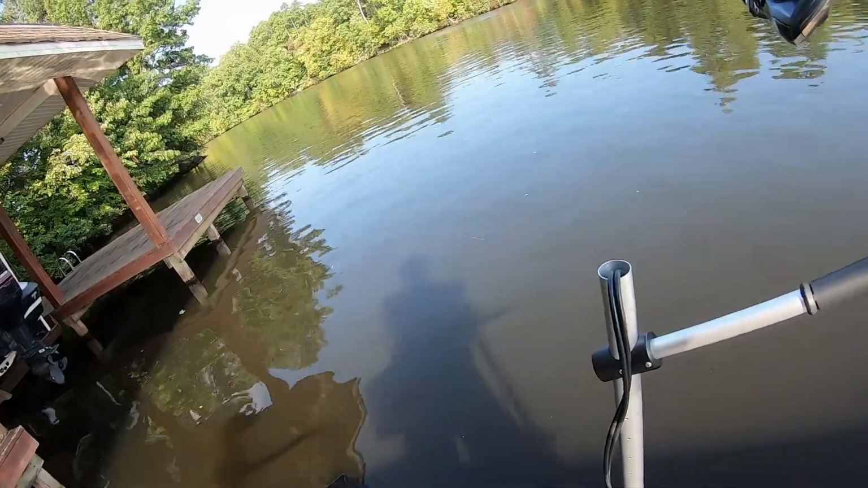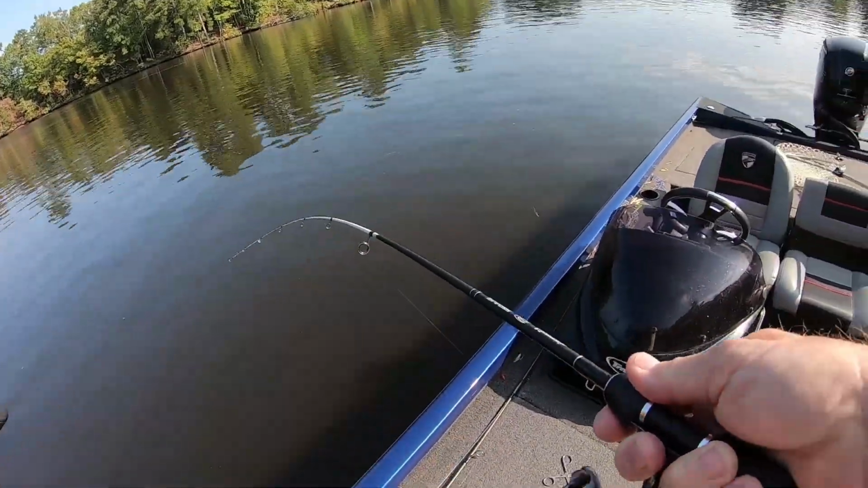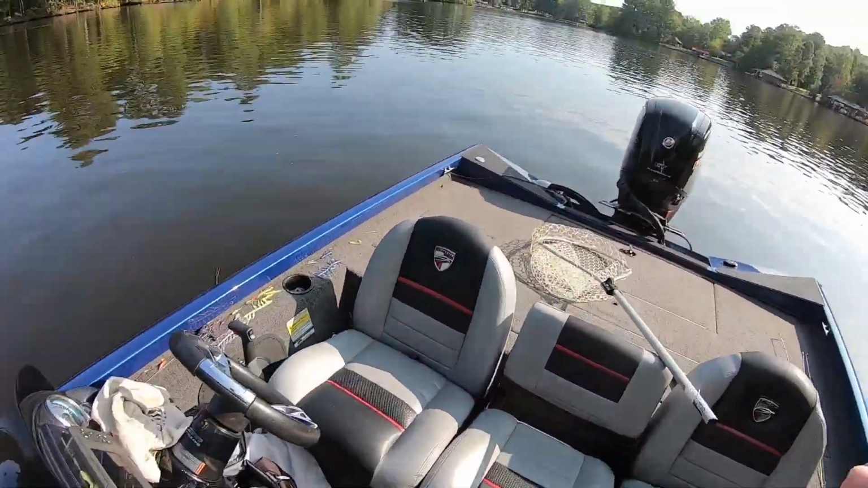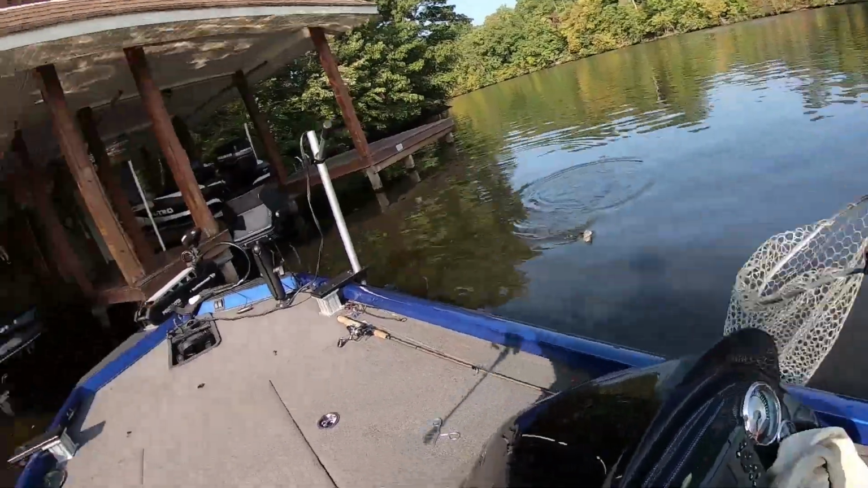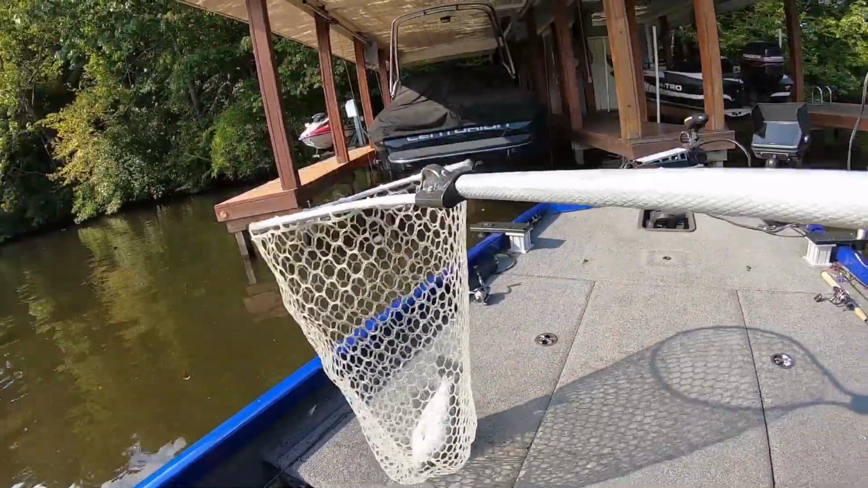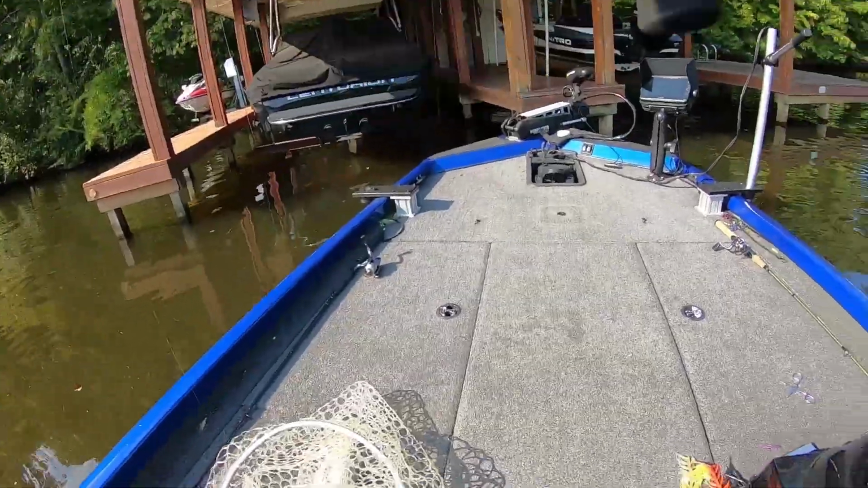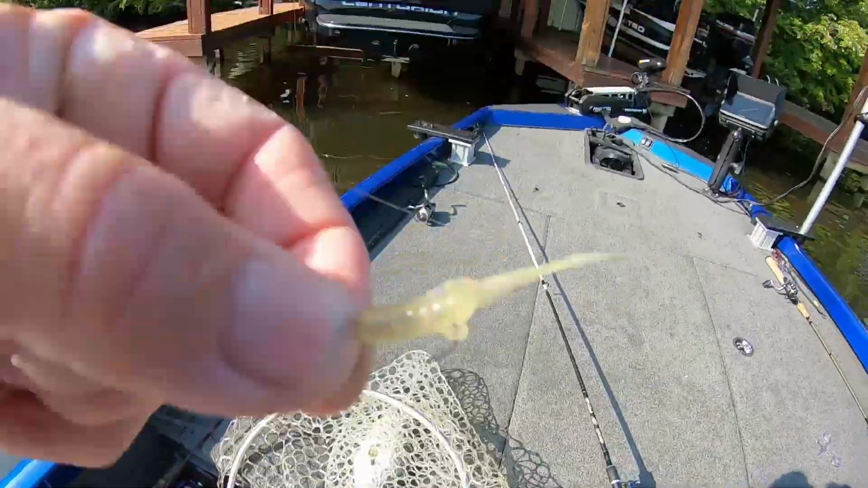Wow. This one thinks he's a monster. He's putting a fight on me. I don't know how big he is. He's fighting hard. Oh, he is a nice one. This is that orange, yellow orange. Got him. This is a real nice one, guys. Look, I thought he was putting a hammer on me. Woohoo! Bait come out of his mouth too. Why'd you net him, Dennis? That's why I net him.